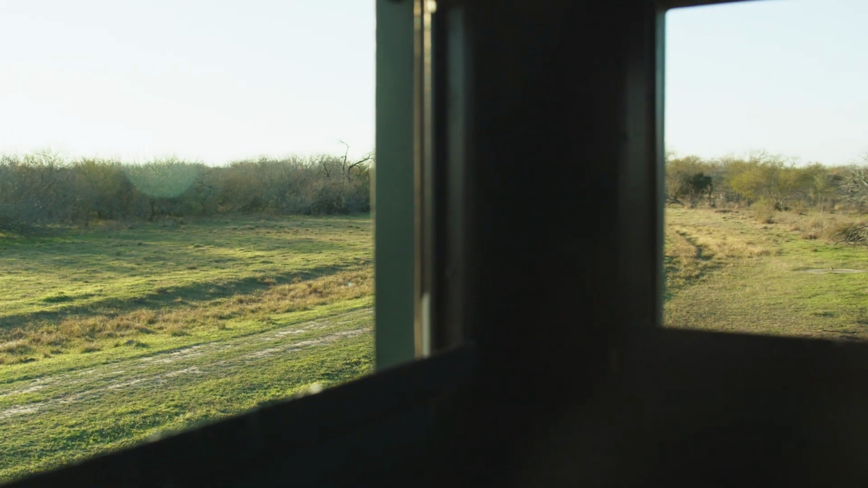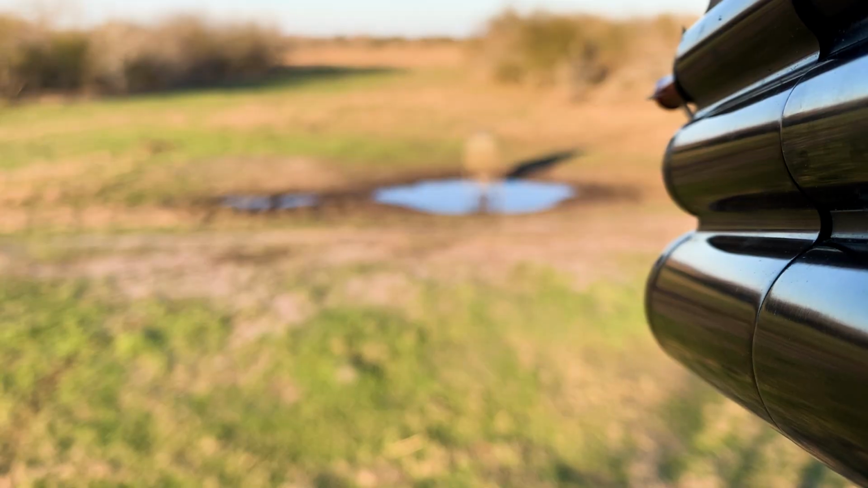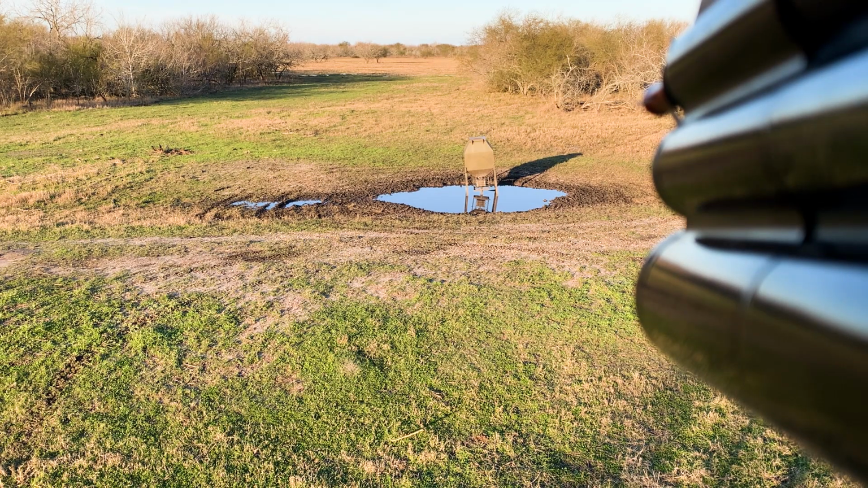Okay, so although it looks warm, it is not. It is cold. It's bright and sunny. I've got a corn feeder about 25 yards in front of me. We're gonna sit back, get quiet, and see what happens. But I mean, conditions are perfect right now.